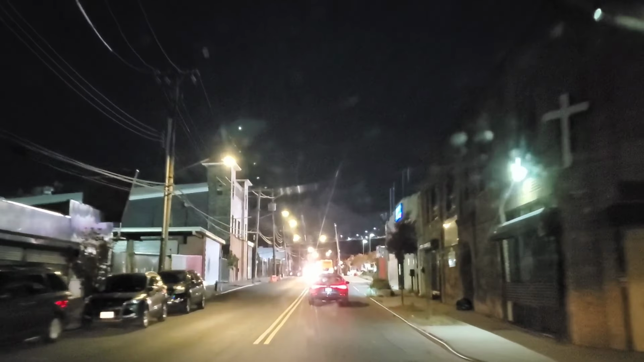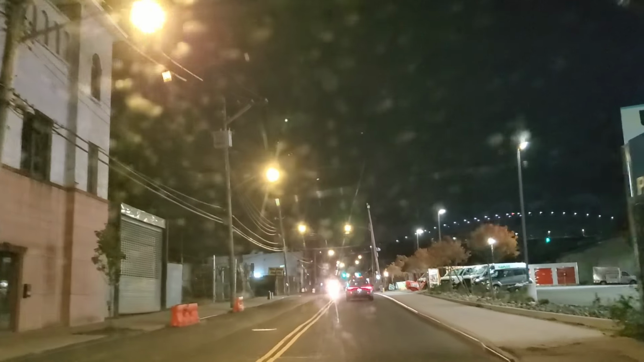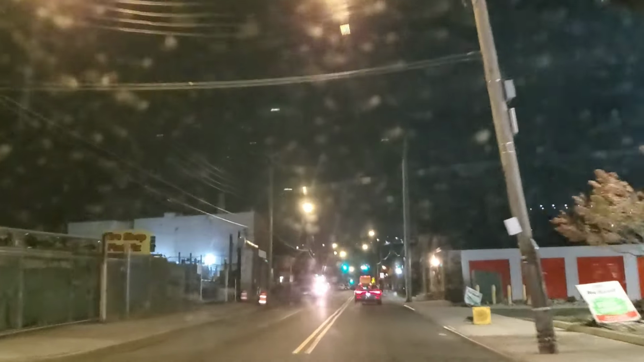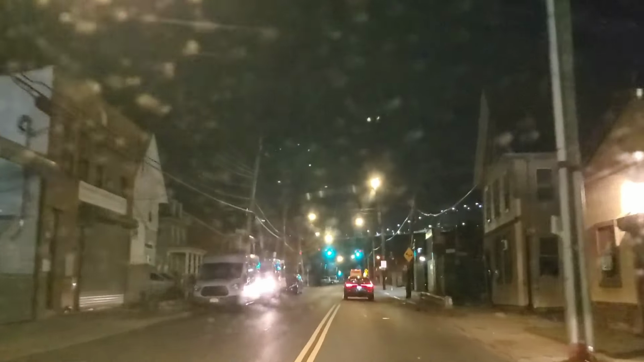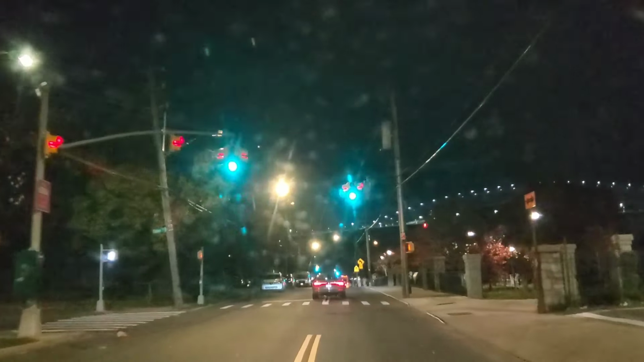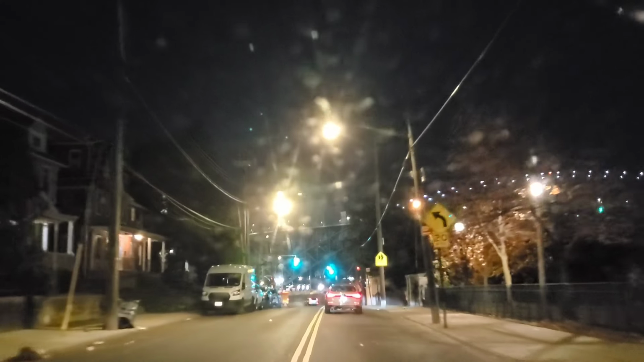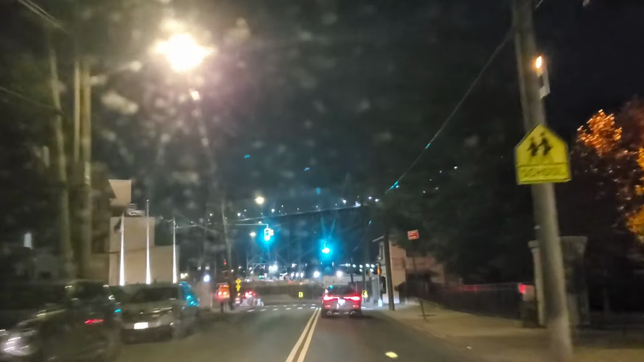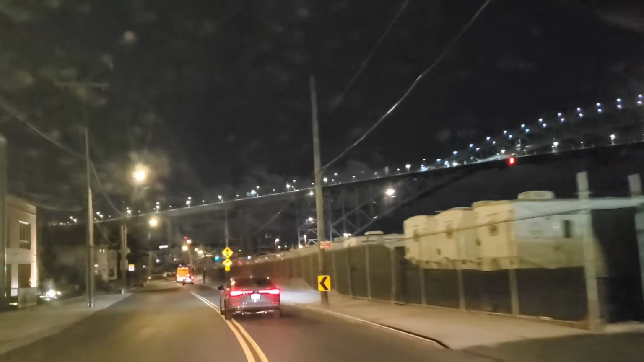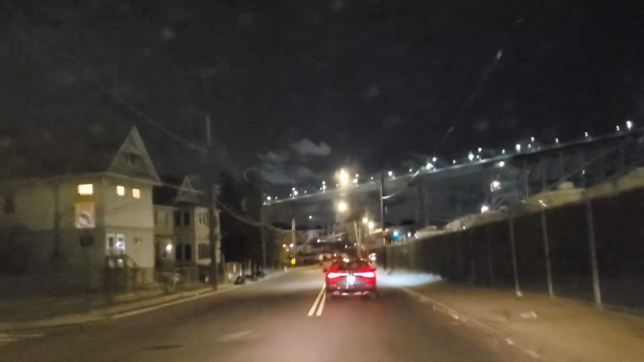And there in the distance is the Bayonne Bridge. Woo, it's windy. Voila, there's a bridge.